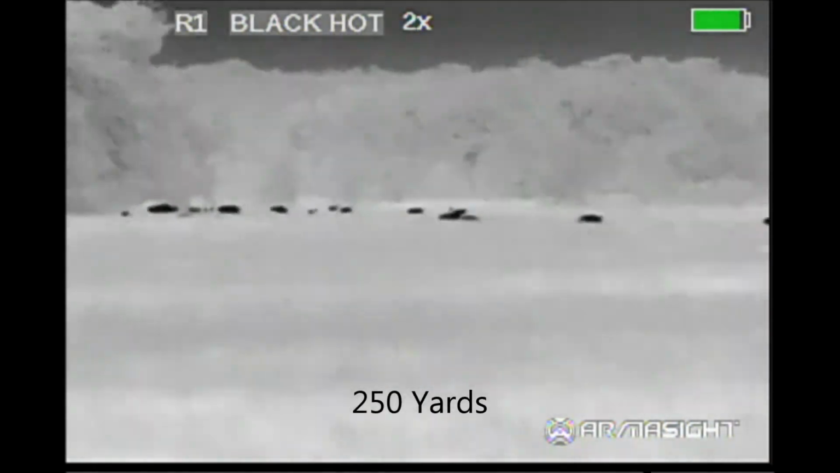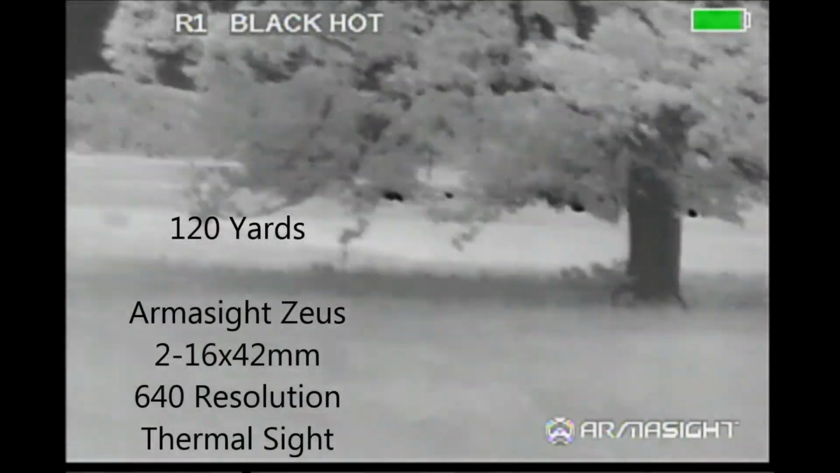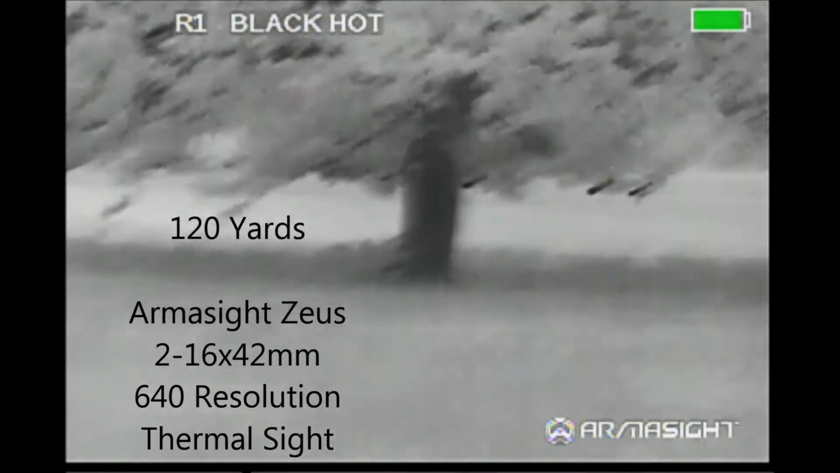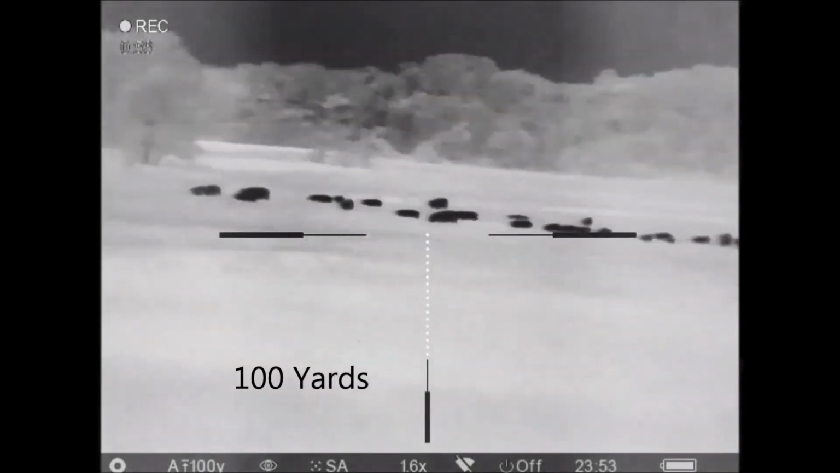Walking across the property, I discovered this large group of hogs that I could not see when I entered the property initially. Here I've advanced on them. That tree that you see right here, I'm going to be underneath it in order to make my shot, standing in the shadow from the moon.